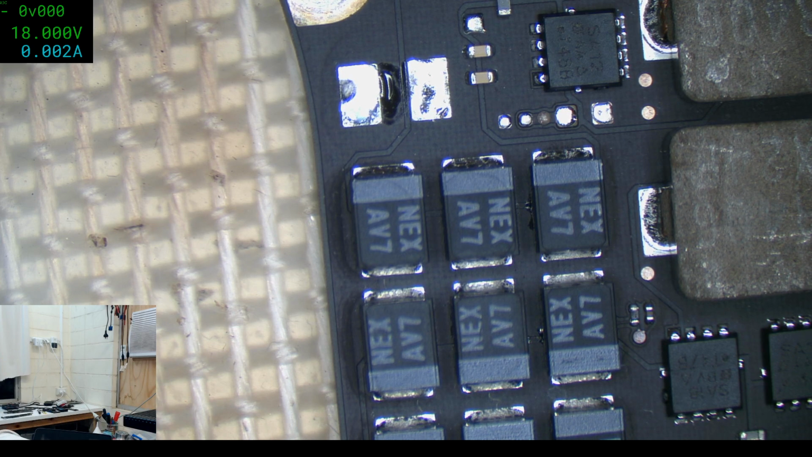An L doesn't know how to do this with finesse. I've got a 1 ohm resistor, that's no good. What are you guys? 2.2 ohms, I'm really heading on the wrong side of the spectrum there. 250 ohms. Yeah. Okay, we could stick 250s on there.